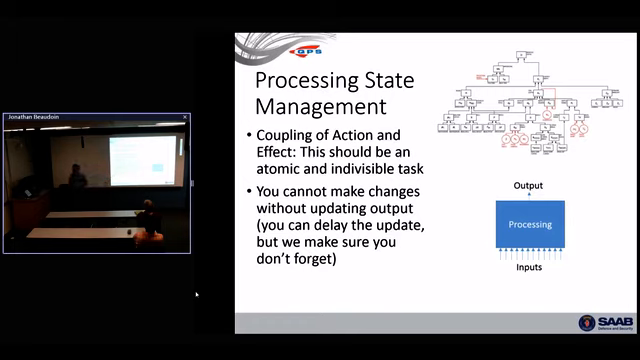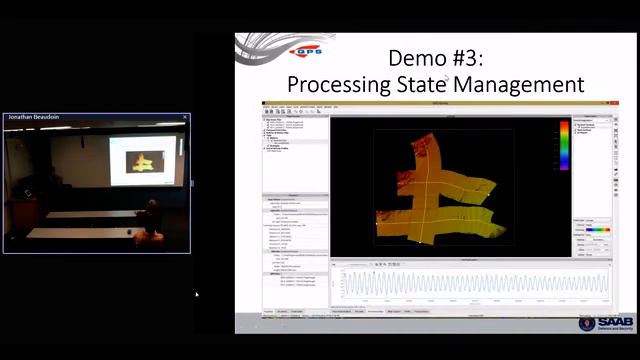And so this is something that's built into Chimera as well. When you bring new stuff in, it just figures out what to do. So that's this third demo, processing state management.